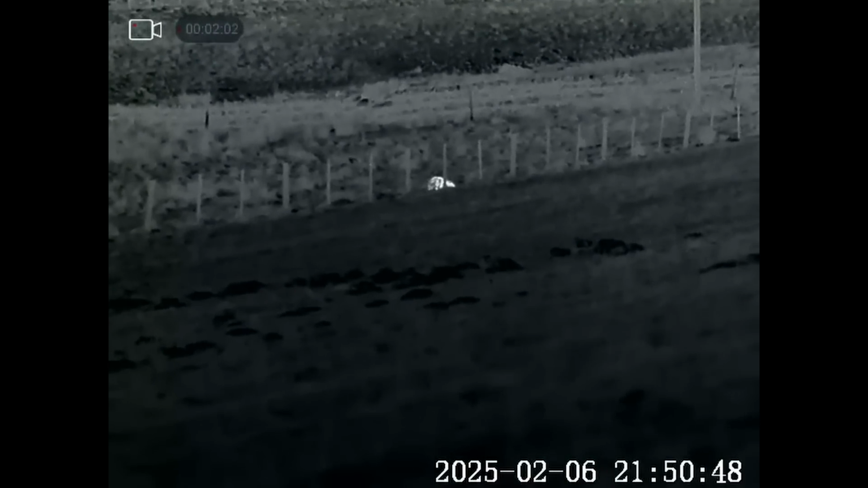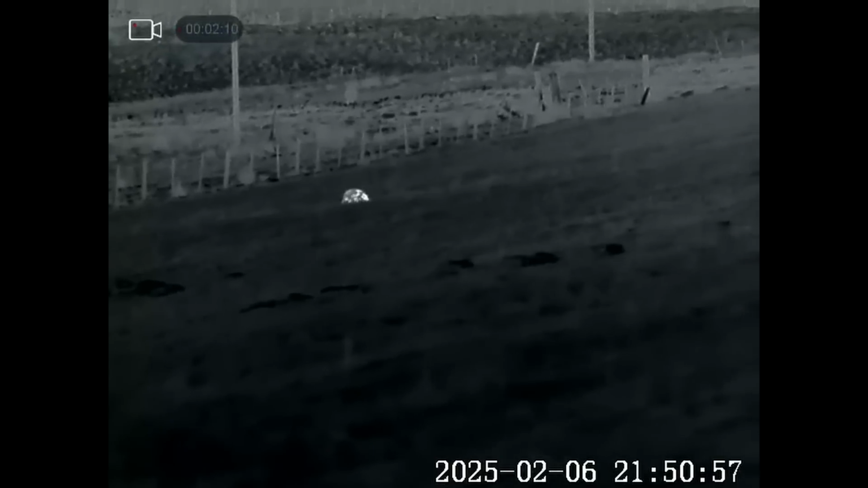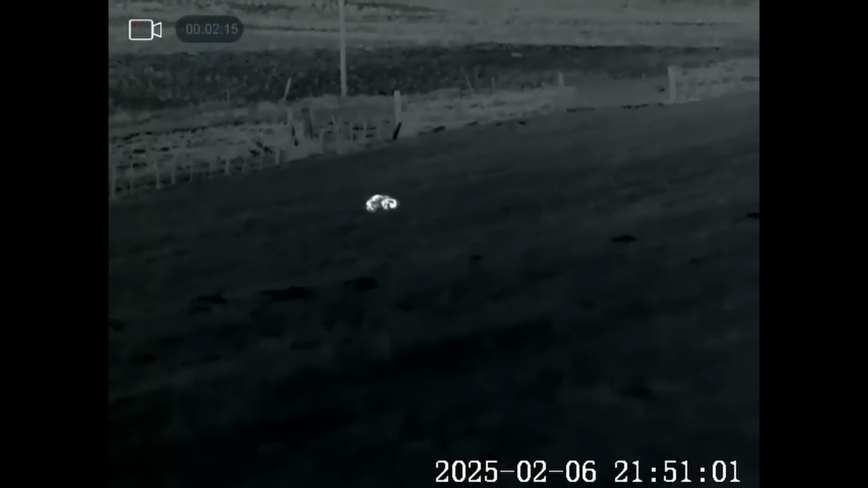I decided to wait and see what would happen, and it's just as well I did, because within 20 minutes the fog had lifted and we're back to visibility again. Here we've got a badger coming up. He's heading back to his set. And to be honest, I don't blame him or her.